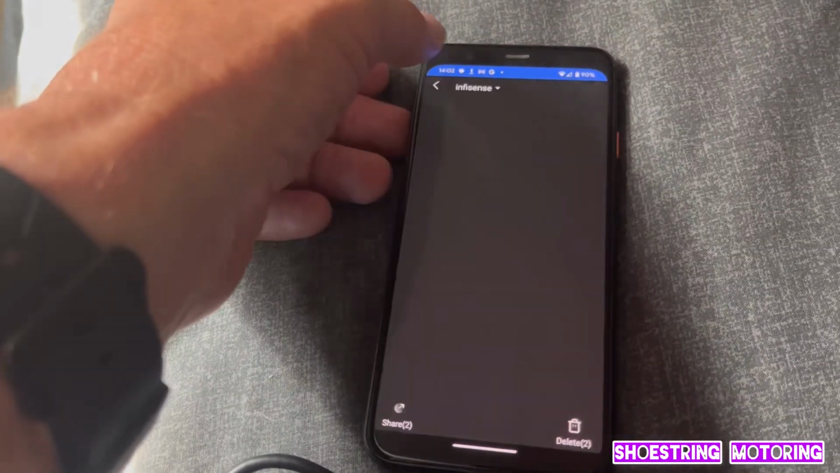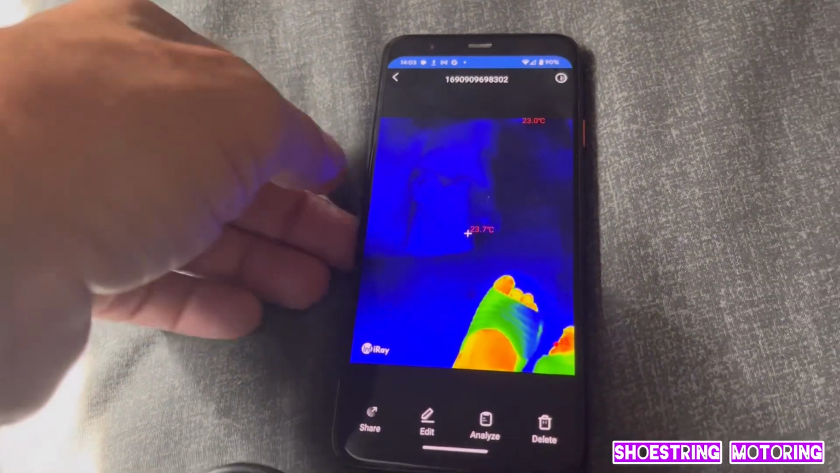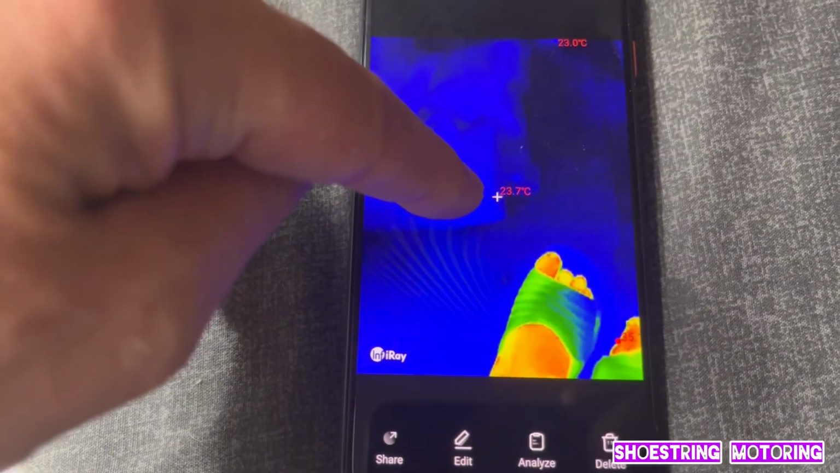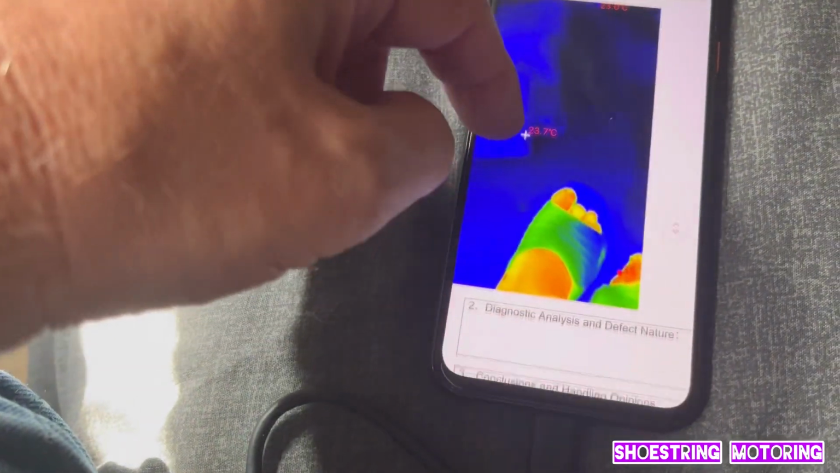Okay, let's find something else. So, you know, we can look at anything. There aren't many things I've got on here at the moment. What's this one? Okay, it's my feet. But you can see it's saying it's 23.7 degrees there, 23 degrees there. But if you want to analyze it, you can go further.